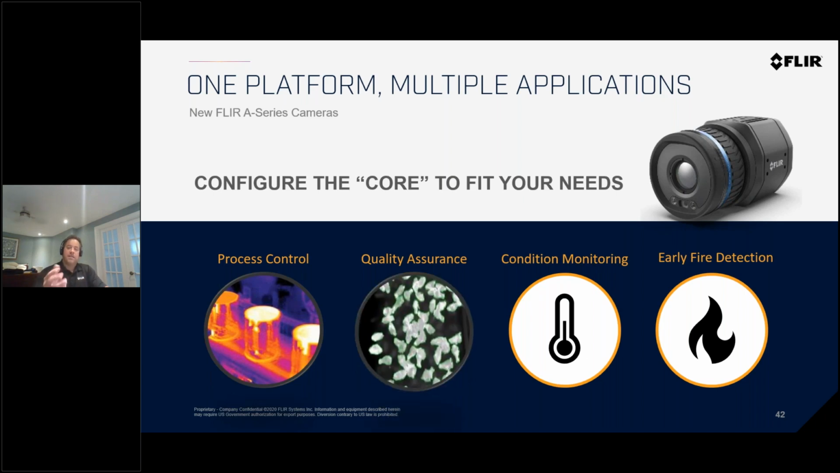Quality assurance. This is a manufacturer that cooked food. This is cooked chicken wings, and the company wanted to know if the wings were cooked or uncooked. The old method, they had an operator picking a sample throughout the line randomly, and if they detected anything out of spec, the whole batch was thrown out. Quite costly. One method they used to adjust, they would increase the temperature of the ovens to make sure that everything is cooked, but the problem is you're wasting energy and sometimes you're not getting good product quality.